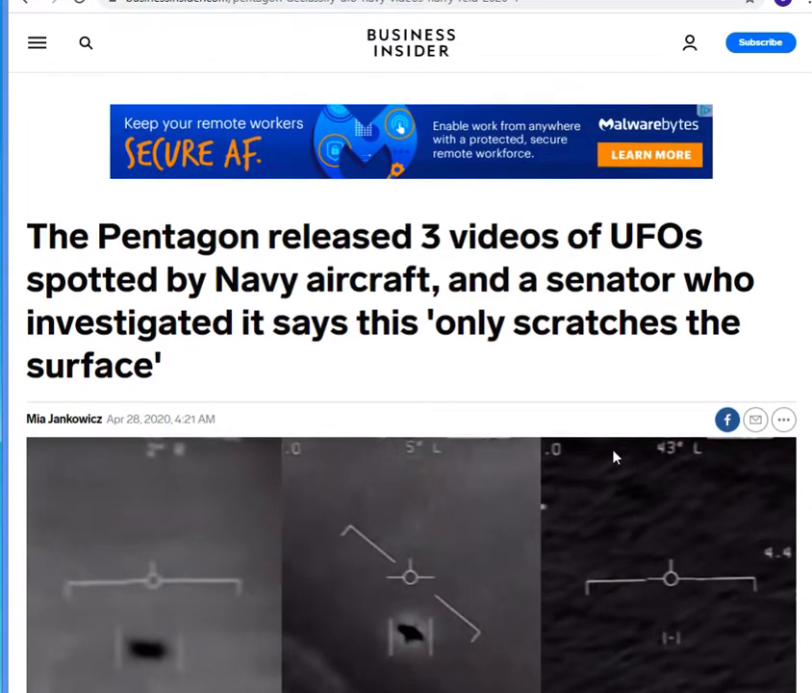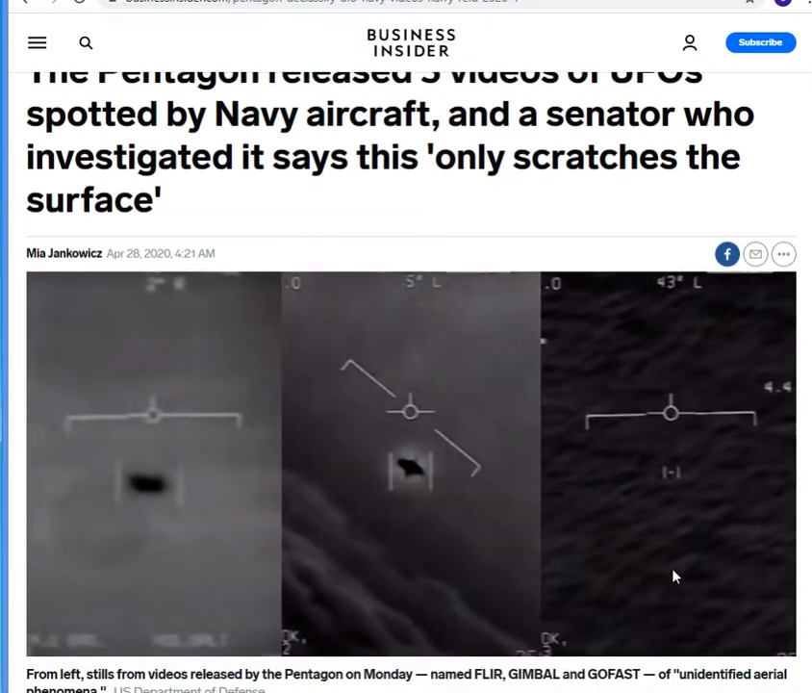So that's what we're going to be looking at today to figure out if we can decide if these are hypersonic missile tests or not, or if you have any other theory of what's going on, feel free to let me know. But we're going to mainly be focusing on the Go Fast and the gimbal video.